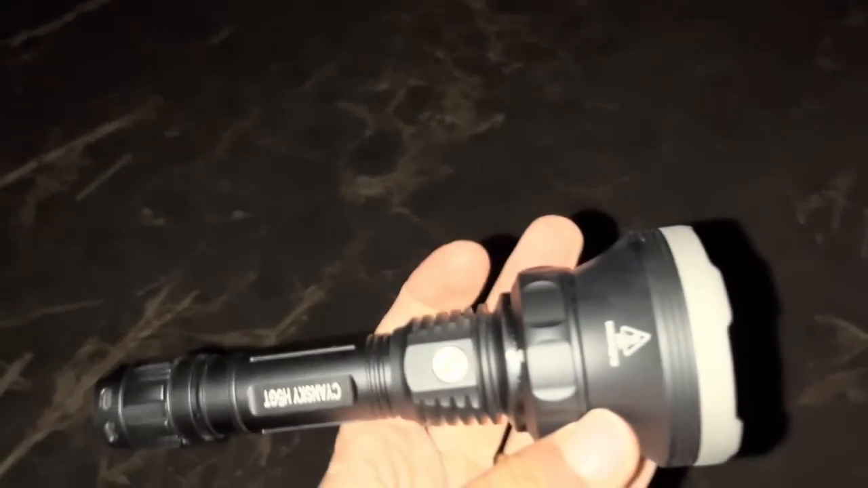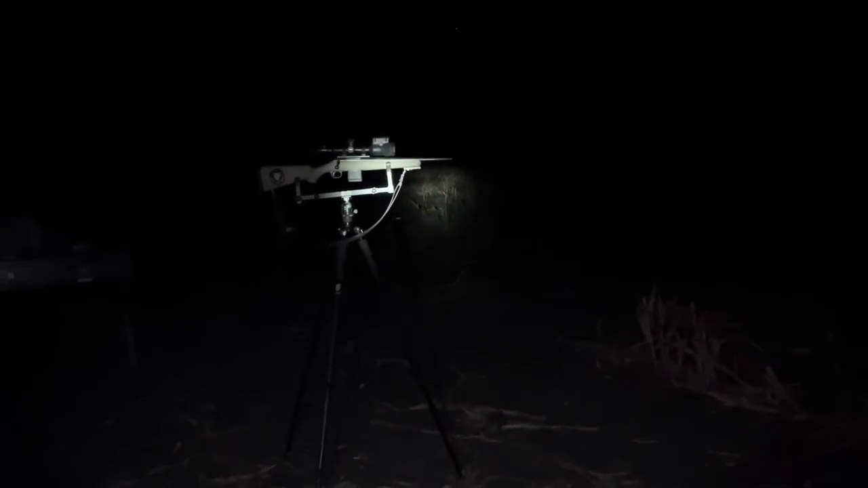Not that I use torches too much anymore when I'm hunting, especially when you get a thermal scope like that one. So it's still come in handy at times. My brother was using it a bit last week when he had it on the top of his 308 and he was shooting the pigs. But anyway, speaking of pigs, we'll go out and see if we can find some.